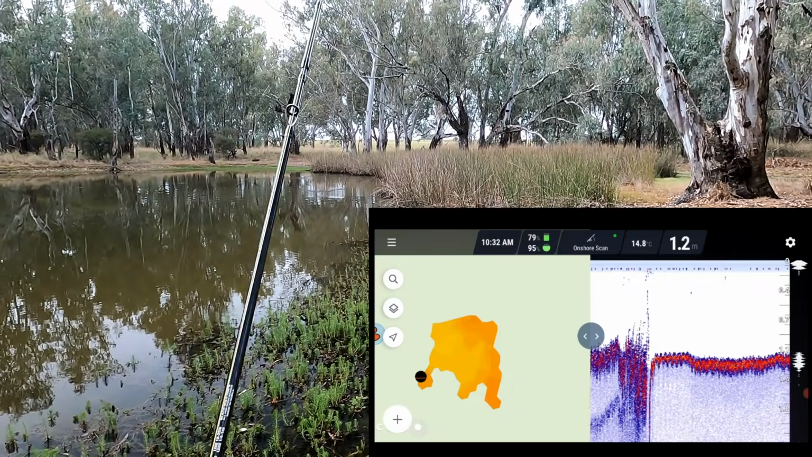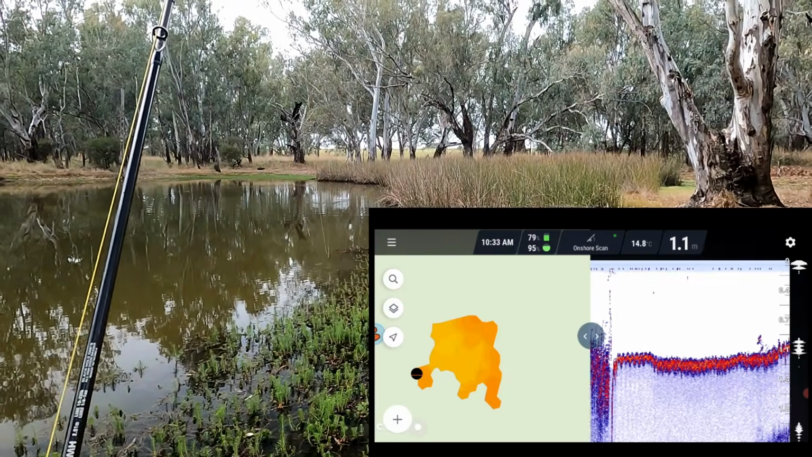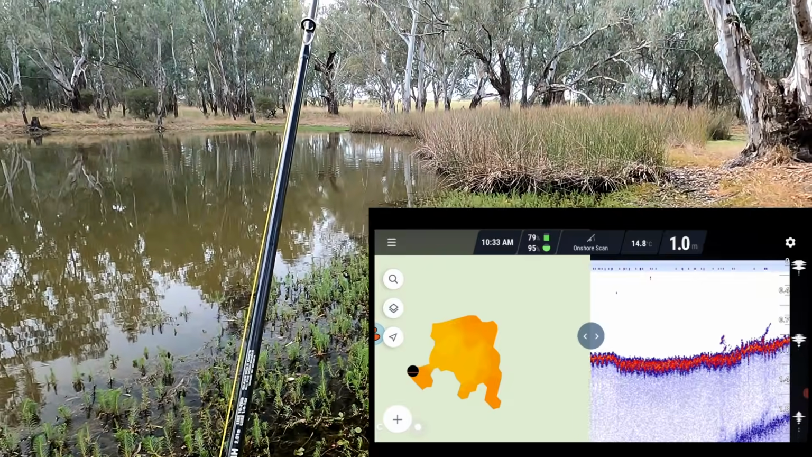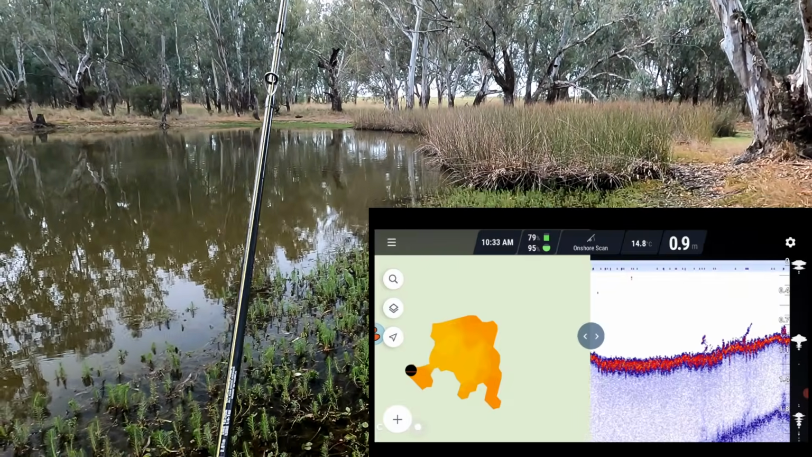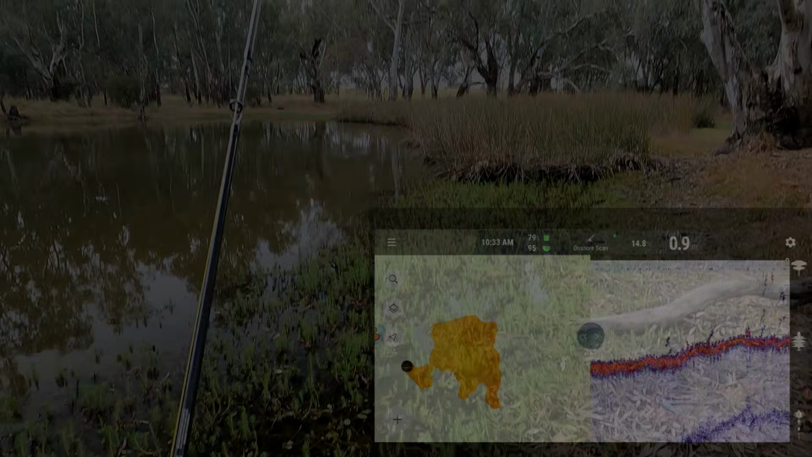Now that's okay, especially if you're fishing in winter. That'd probably be the spot to fish actually. The problem is, there's a bit of structure or something showing up down there about a metre. There could be a fish sitting down there. Or it could be a branch that's fallen off that tree, you wouldn't know.